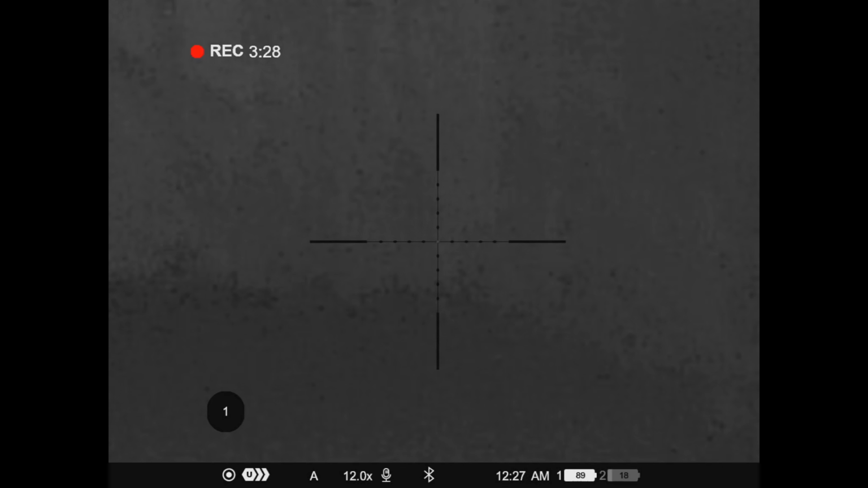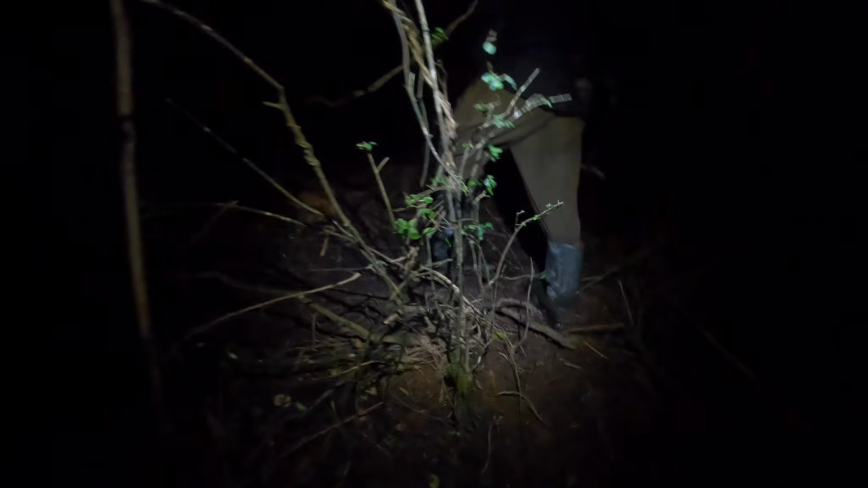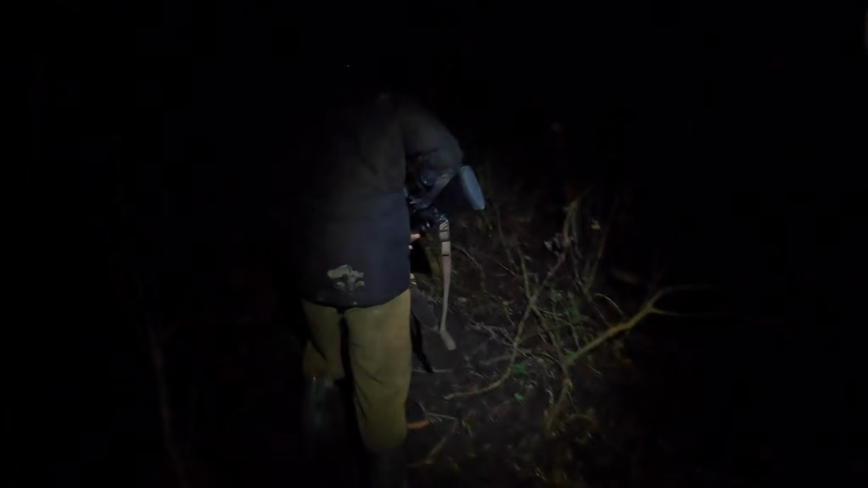The way it was moving, its head looked big, eh? There it is. It's right there. Drop stag.